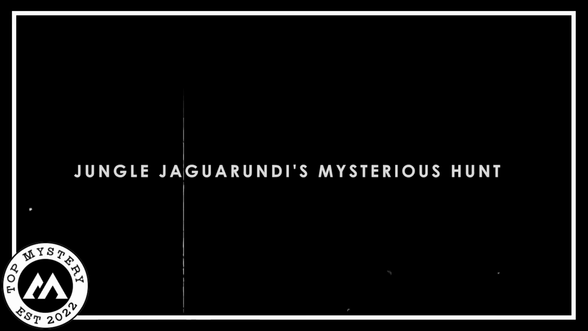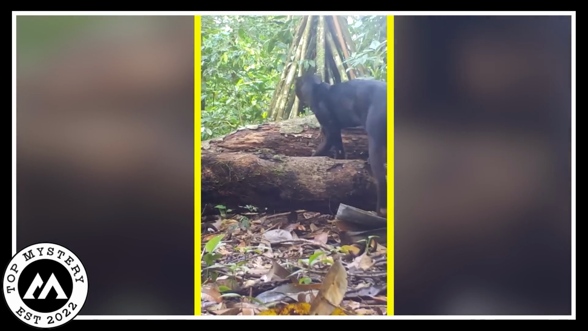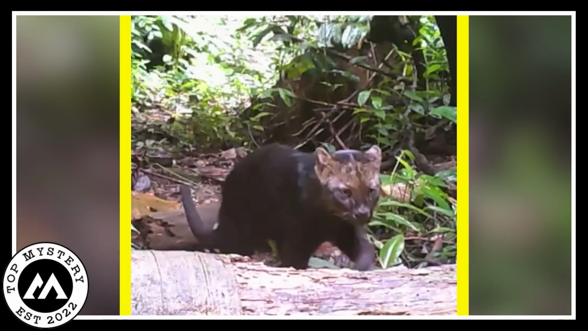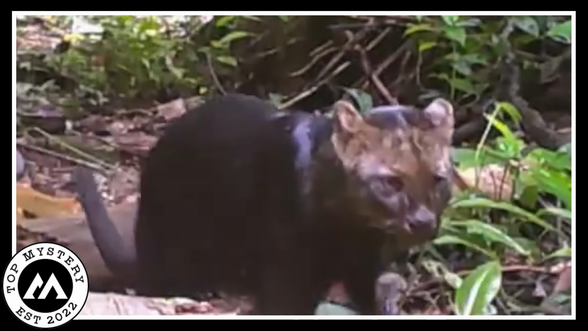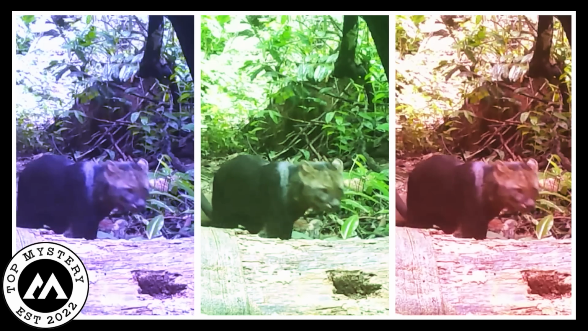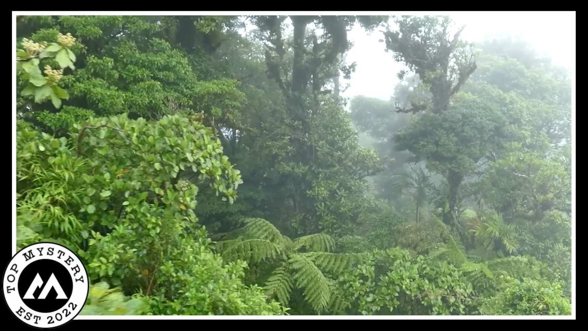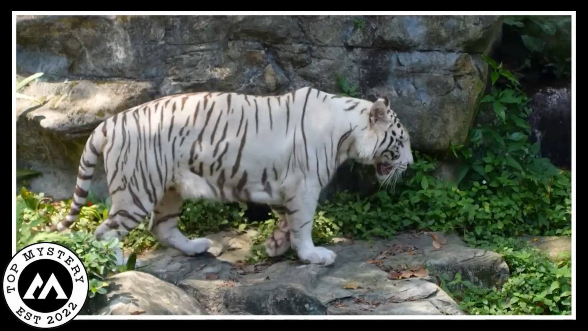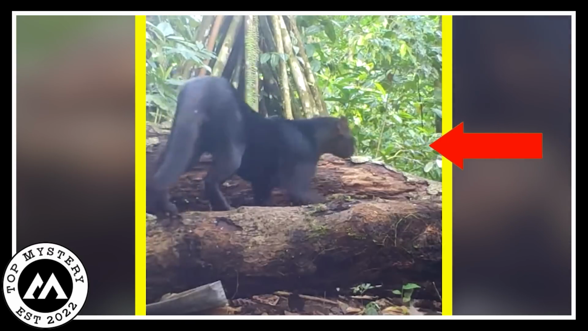Jungle Jaguarundi's mysterious hunt. In the wild jungle, the mysterious Jaguarundi cat appears. A camera hidden in the bushes captures this secretive cat as it walks confidently through the rough land. Its sharp eyes look around carefully, searching for movement or a chance to catch food. With smooth movements, the Jaguarundi sets off to find food, moving through the thick plants with curiosity and determination, in the dark and patches of sunlight. A quiet play between hunter and hunted happens, showing how nature's delicate balance works.